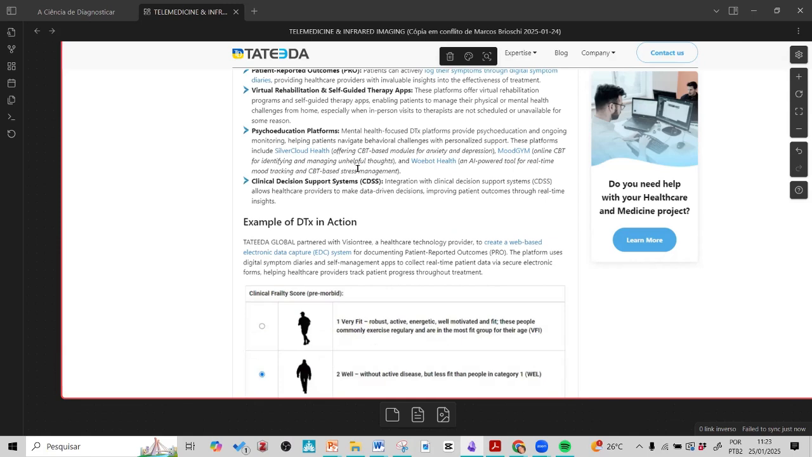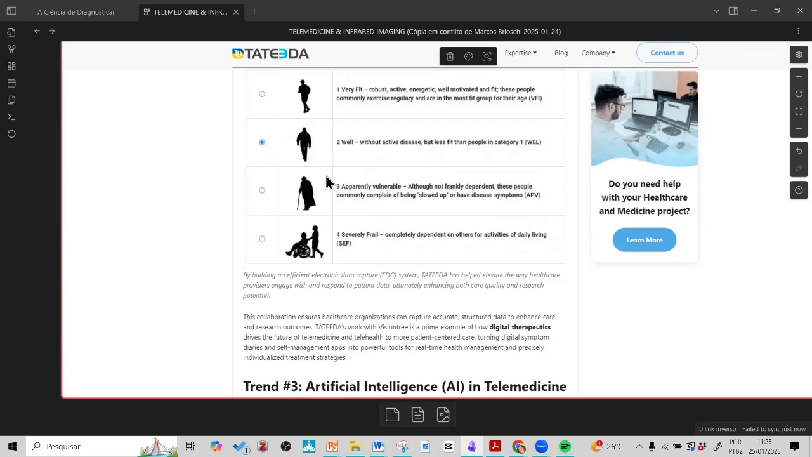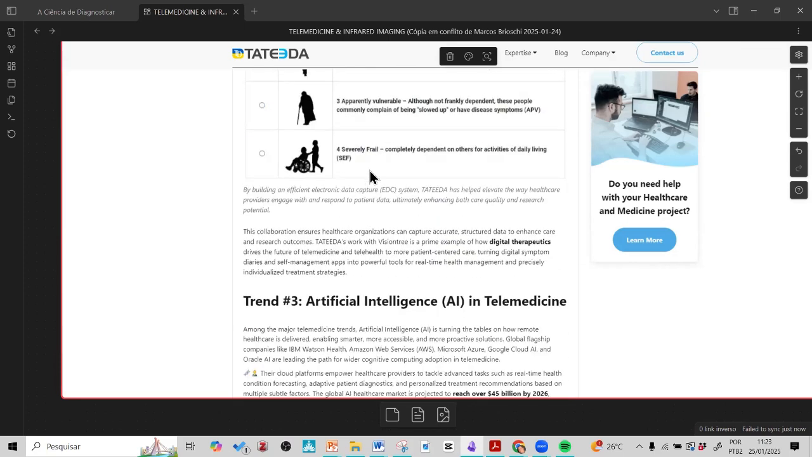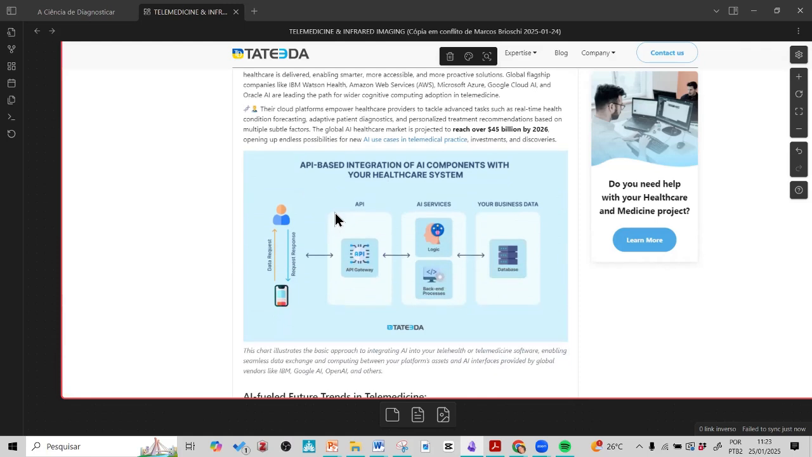Clinical decision support systems, especially with artificial intelligence. So many things are coming to the market in the next years, or this year, we will see a lot of this. The other trend is artificial intelligence in telemedicine, where you have a data request.